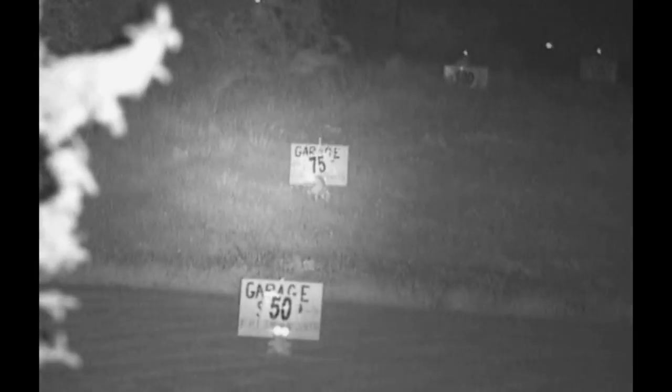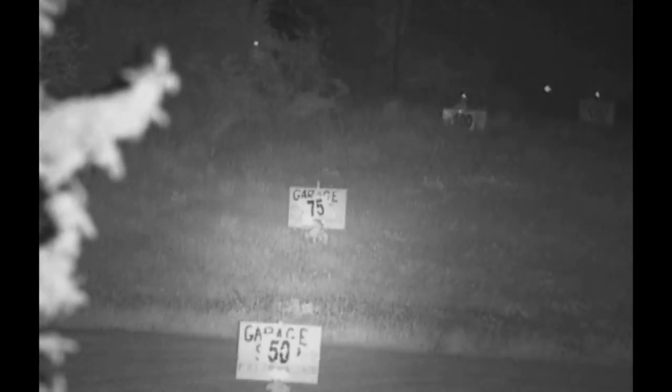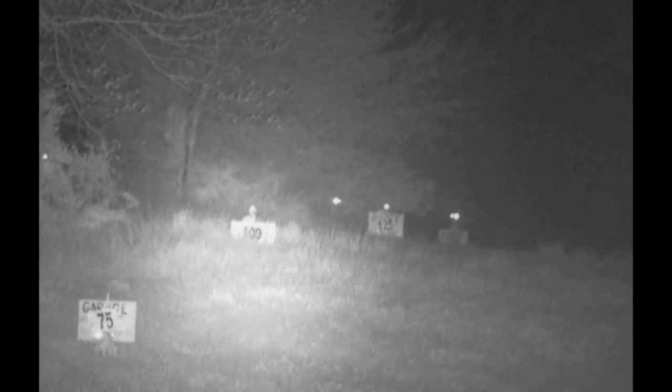50 yards. 75. 100 yards. There's the coon up there in the tree. At least the eyes we can see. What I'm noticing though, compared to when I use this, say on the EJ, is how well it's adjusting. And although it's slightly blown out, it's not near as blown out. It's incredible.